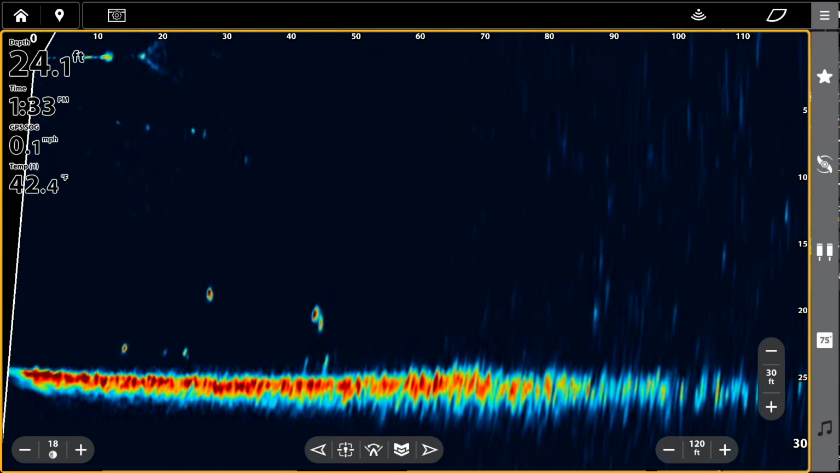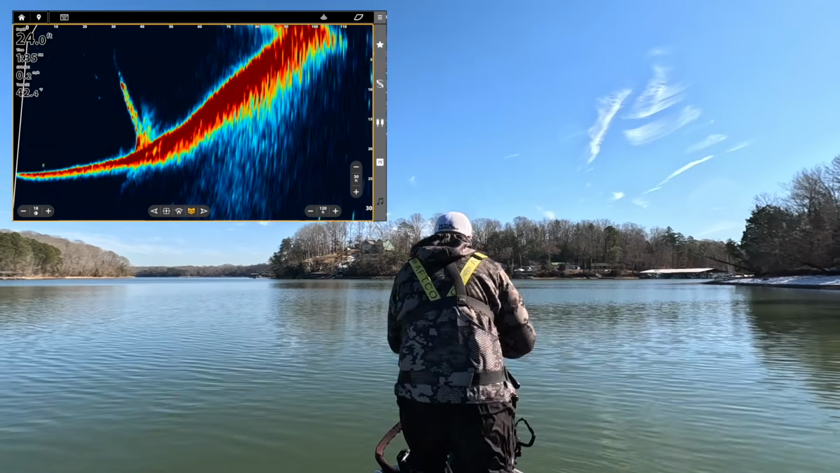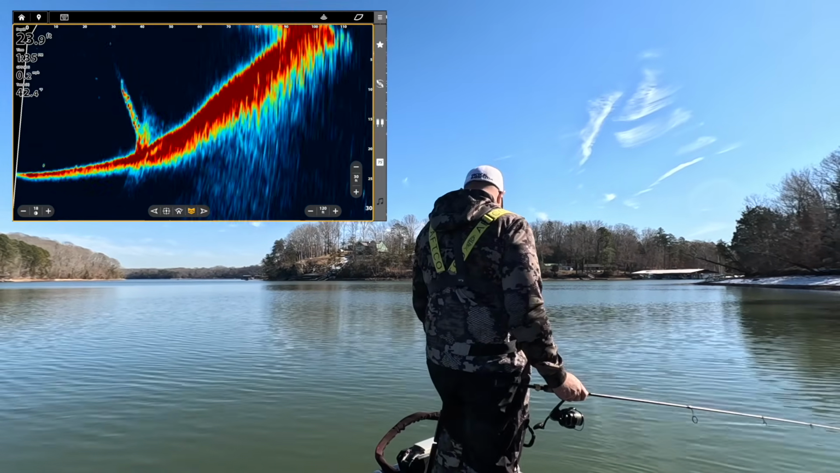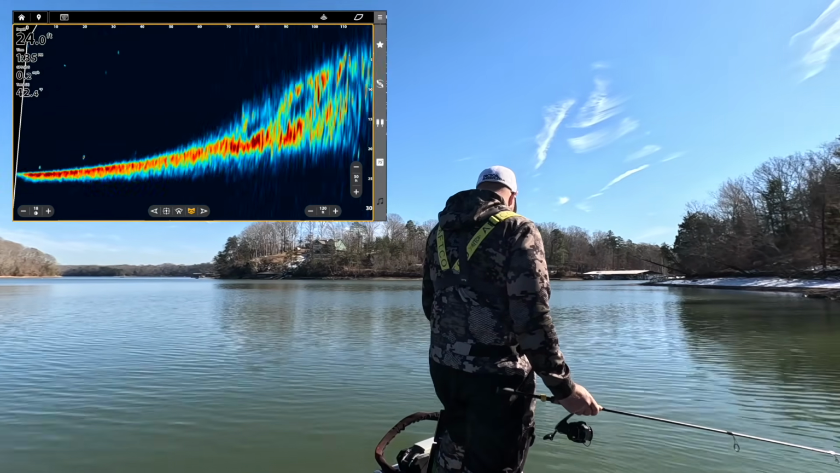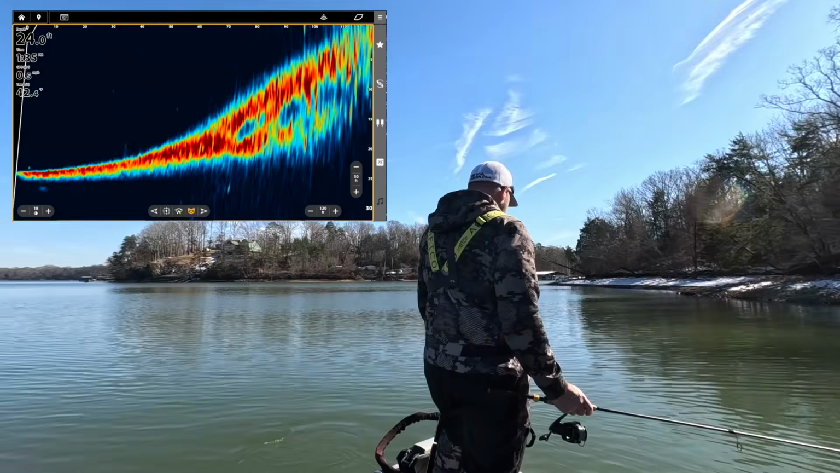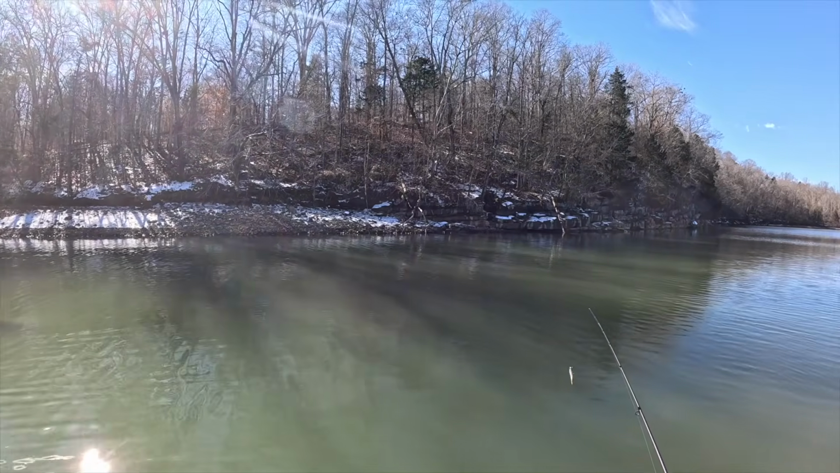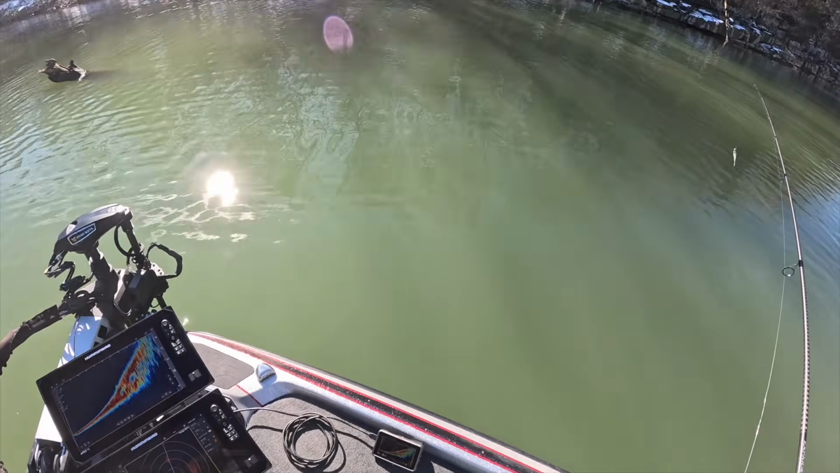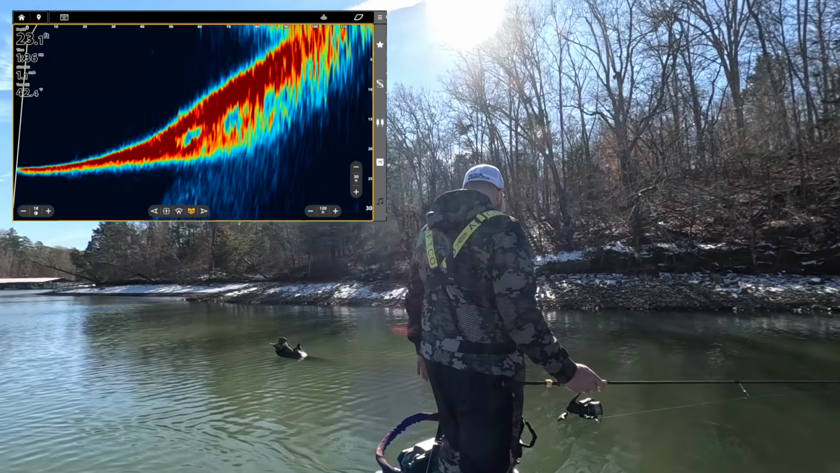But as you can see, major upgrade. Kudos to that team. All right, let's go ahead and spin around, see if we can actually find some fish that want to be on camera. Still got some snow up here on the bank. Nice brisk winter morning. Actually, it's afternoon now.